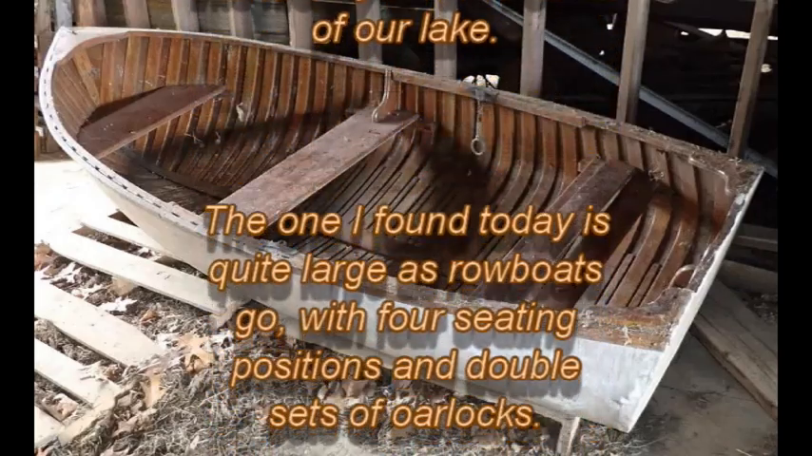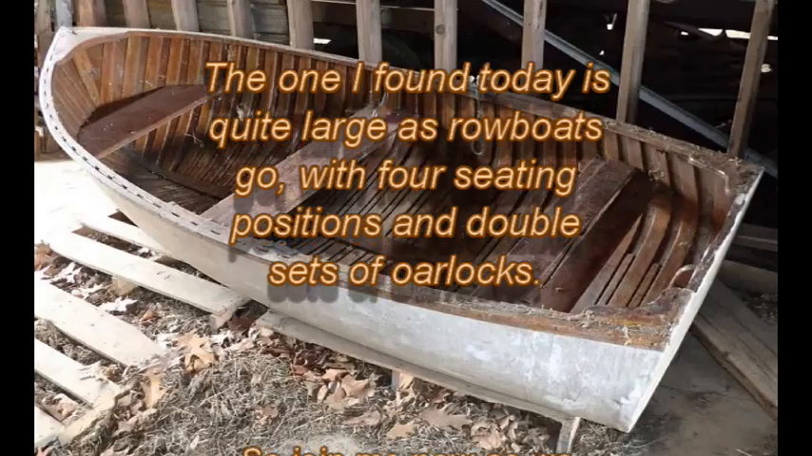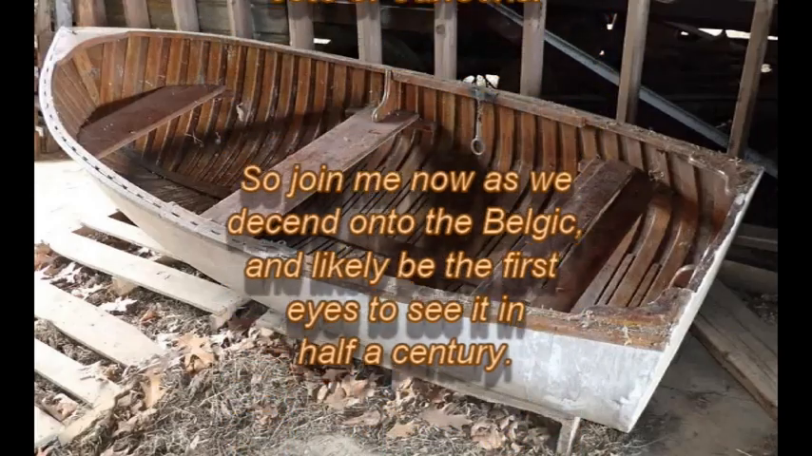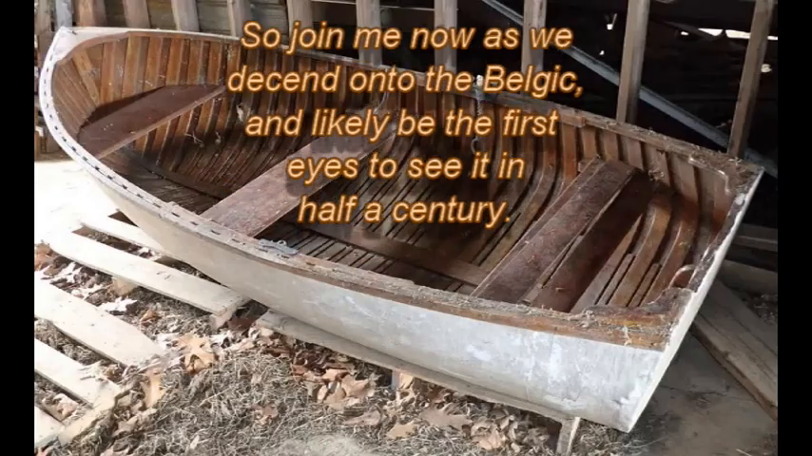The one I found today is quite large as rowboats go, with 4 seating positions and double sets of oarlocks. So join me now as we descend on the Belgic, and likely be the first eyes to see it in half a century.